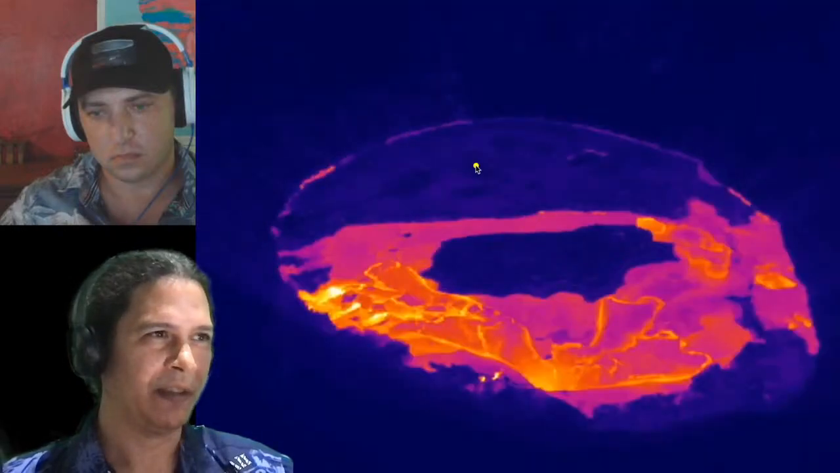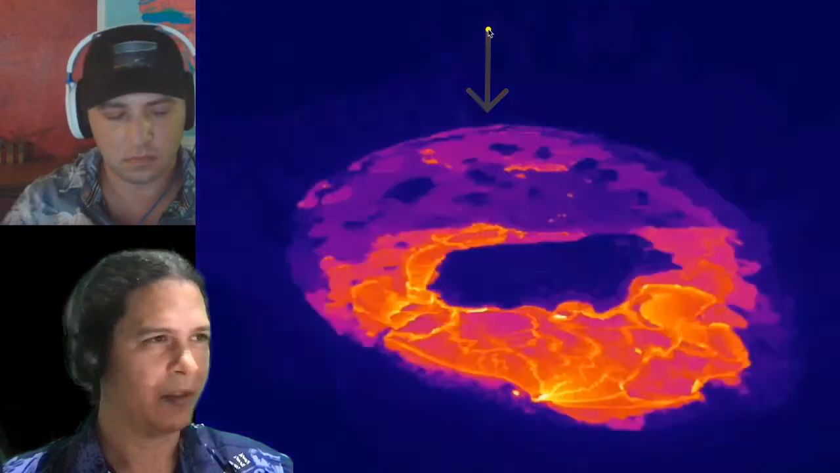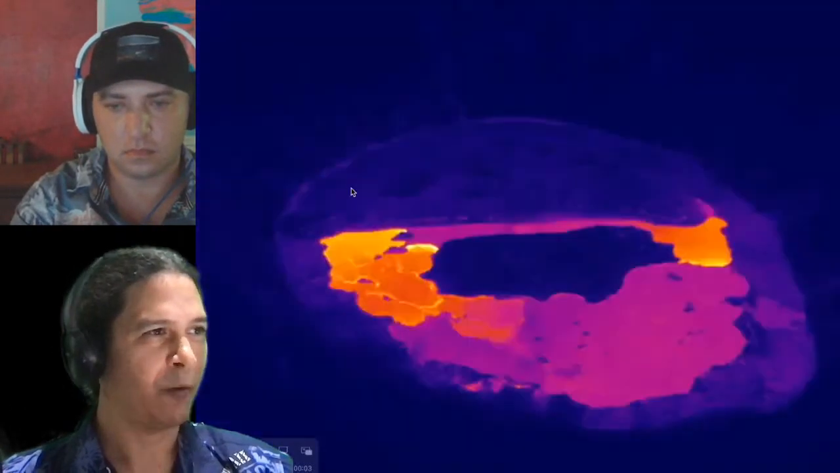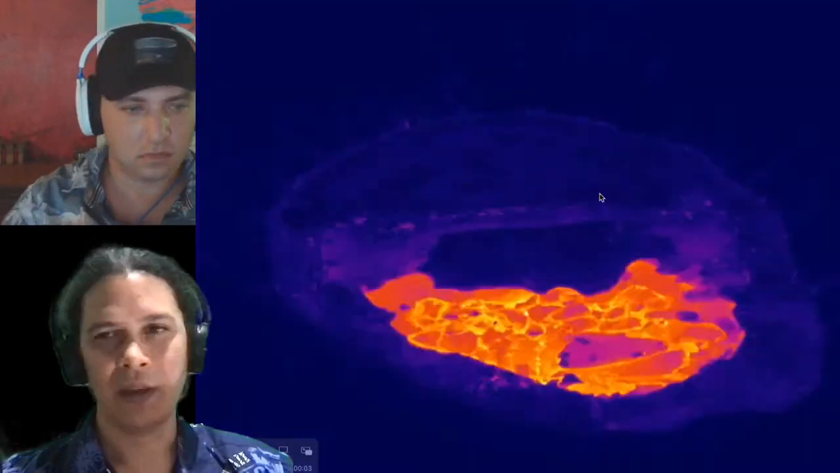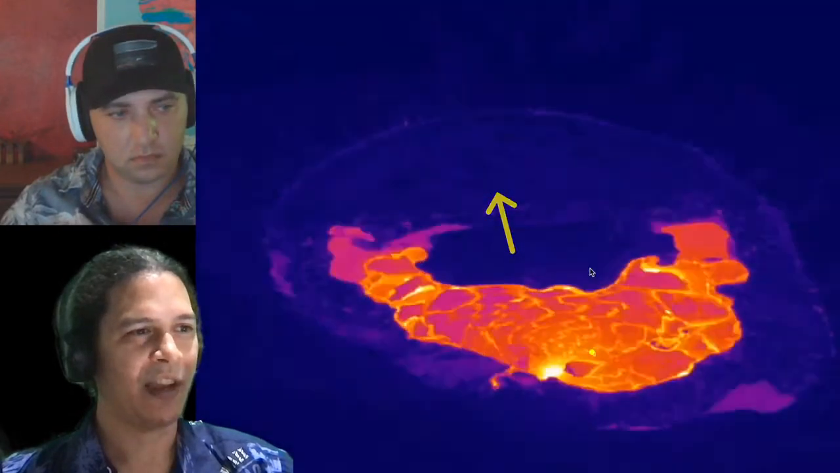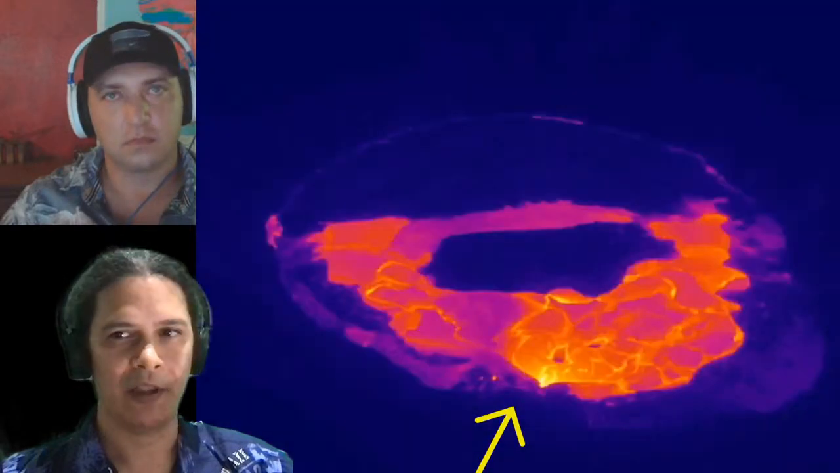You can see that right at the threshold is right when the back eastern half of this lava lake crusts over. It's crusting over only on top, almost like the skin on a soup, but still liquid underneath. Possibly more gooey on this eastern side than it is on the western side, right next to the western vent. The western vent being right here, you can see it growing.